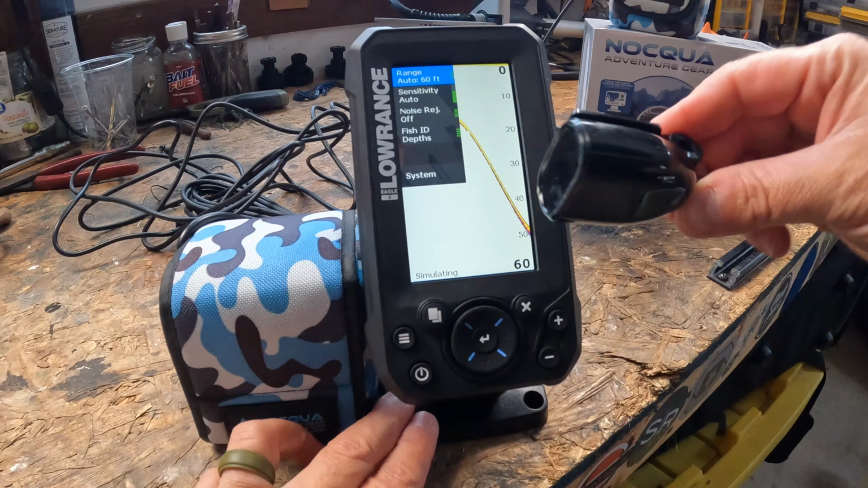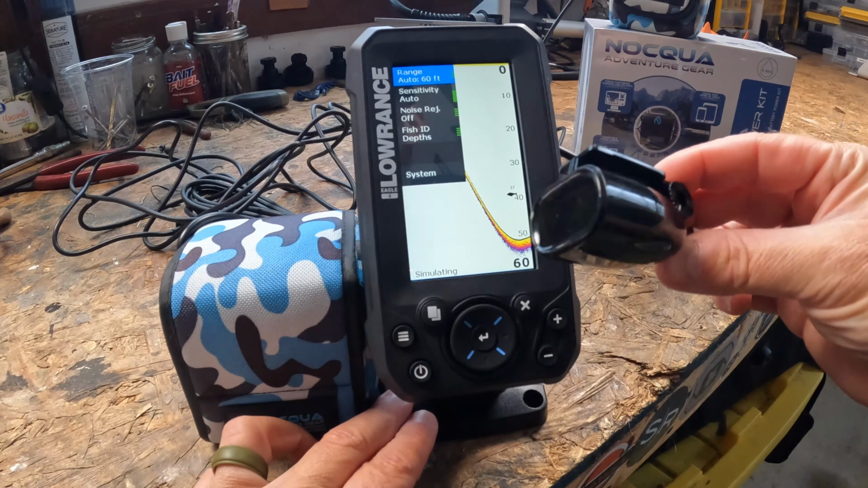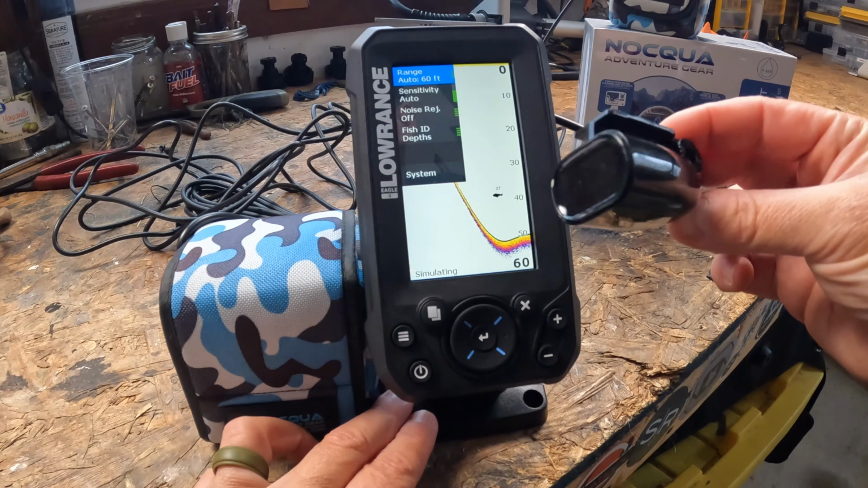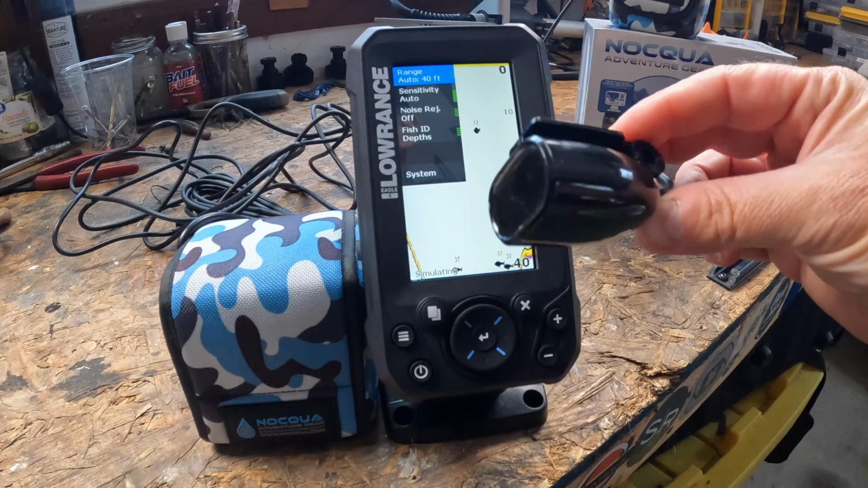So this is going to be your transducer. It's a single frequency transducer, right? And it's running at 200 kilohertz. So this is kind of like classic 2D sonar. It's sharp, it's reliable, and as you can tell by the size of the transducer, it's pretty simple.